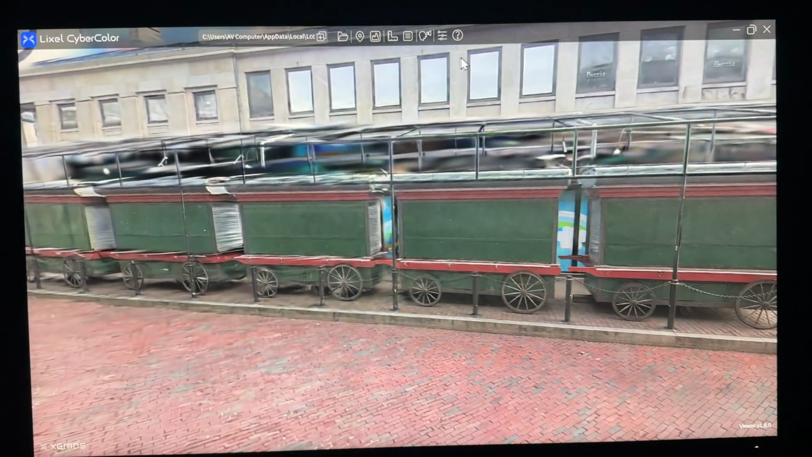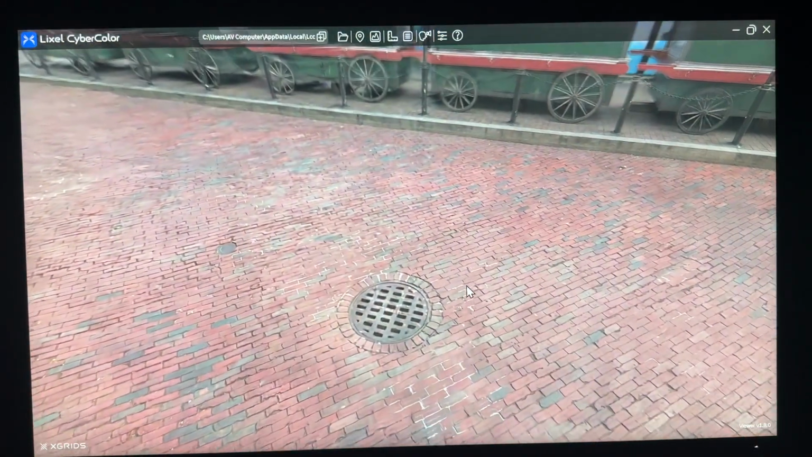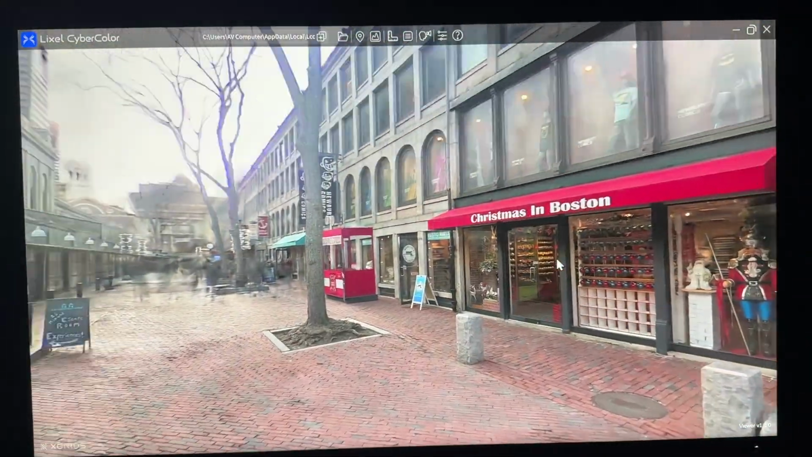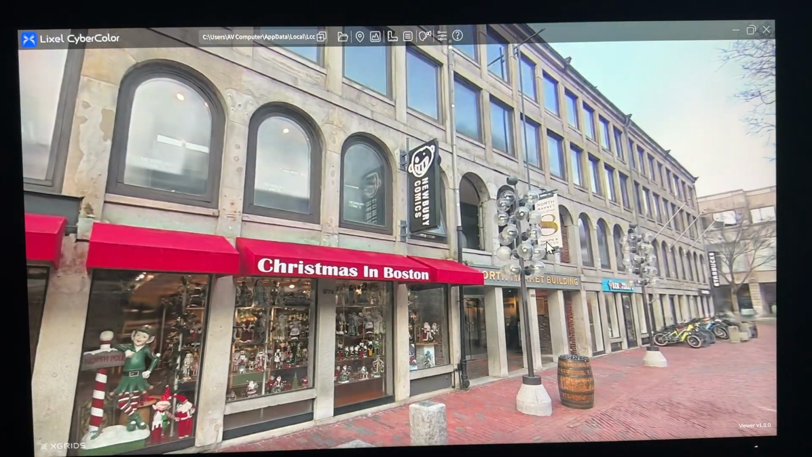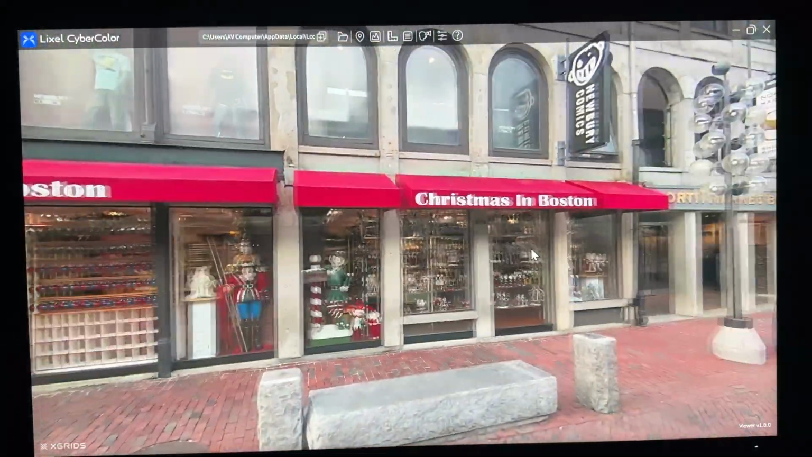But this is Quincy Market too. This was right when I got to Quincy Market, and I was just setting up the camera. I was like, let me do a quick scan of this Christmas in Boston store because I like the way it looks. That looks good. That looks pretty damn good to me. To me, it does. I know to some people it's still not good enough. There's probably a way to fix these things, make them a little better.